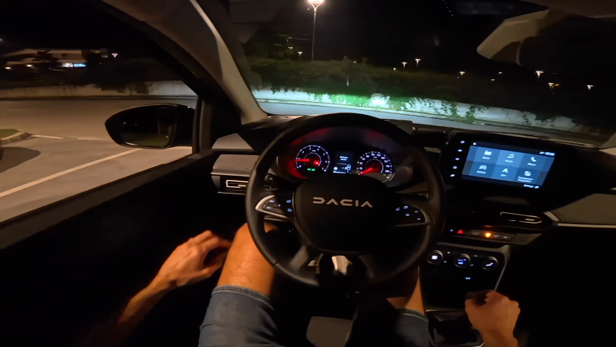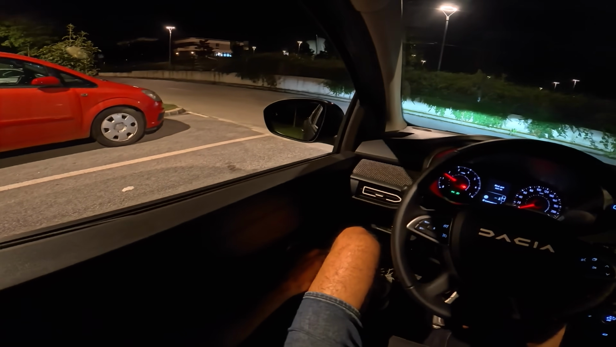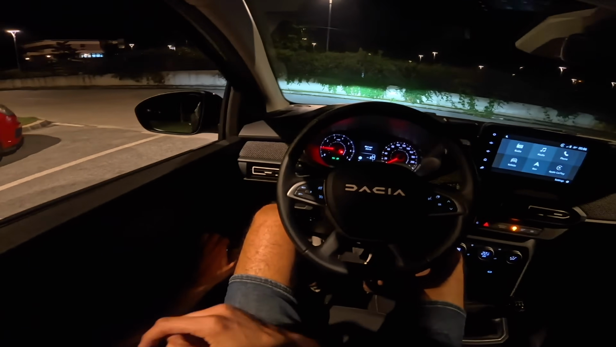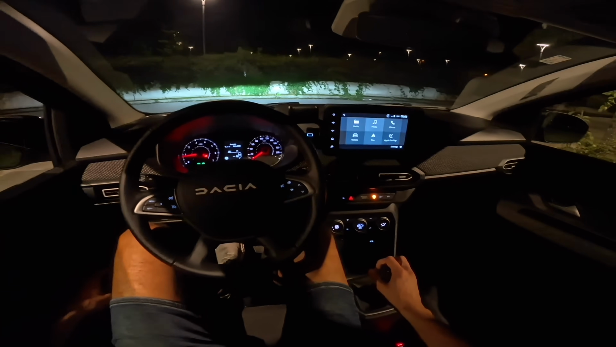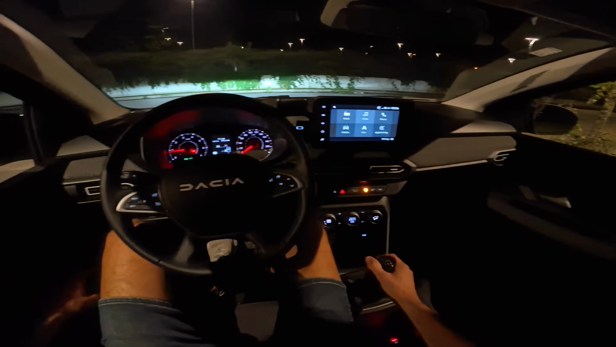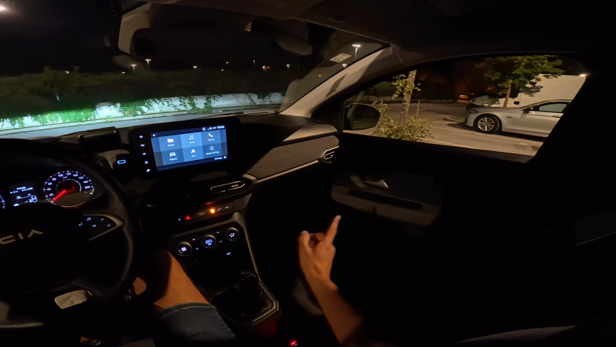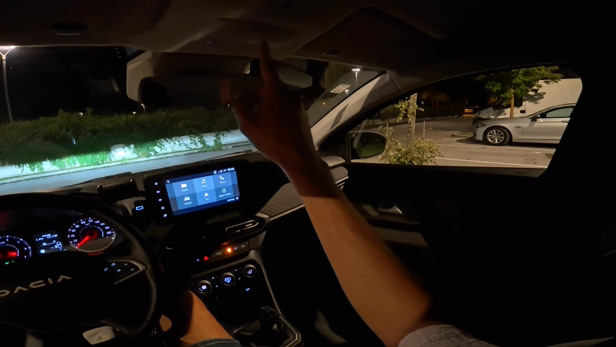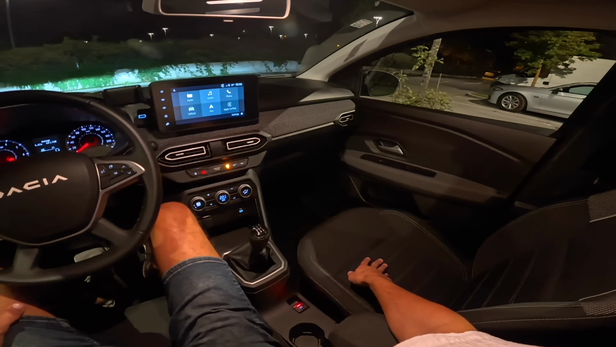You can see we have a blind spot indicator, part of the Journey trim, standard. Okay, so the exhaust is actually on the Sandero right below the driver, so that's why you can hear the petrol a bit better. And by the way, only the driver's side window is fully automatic. If you press this one on the right, it doesn't want to go down, so you have to keep holding the button.